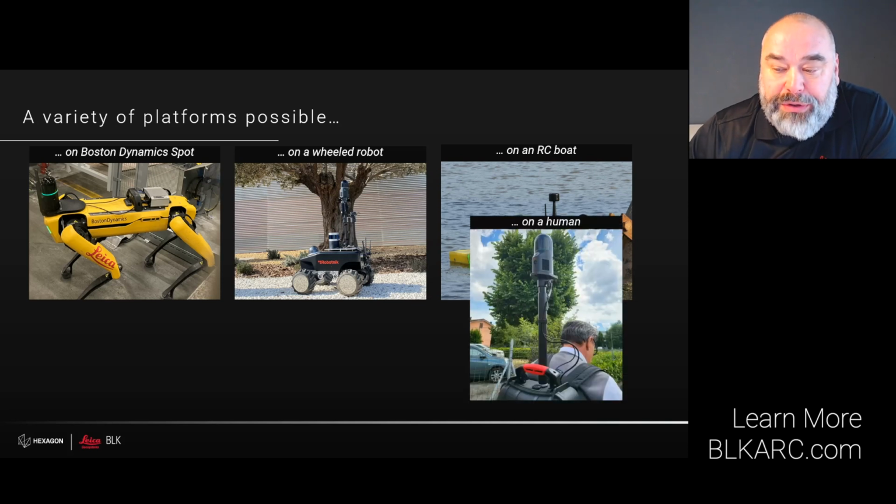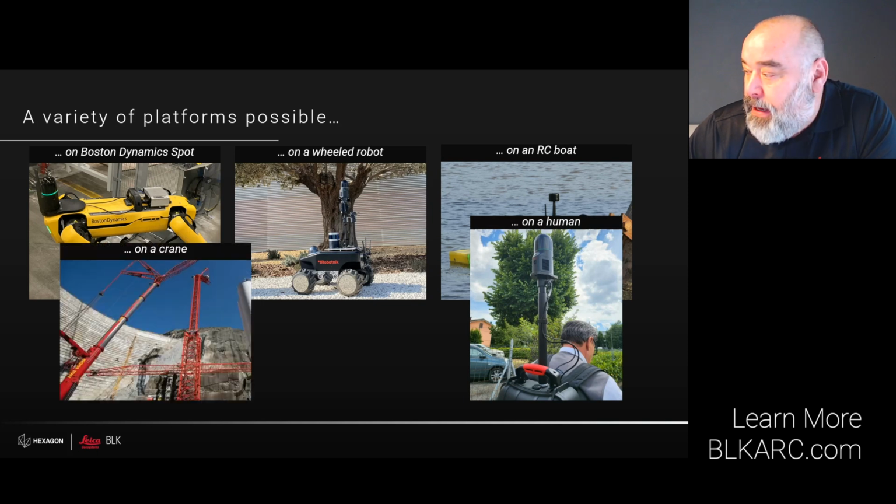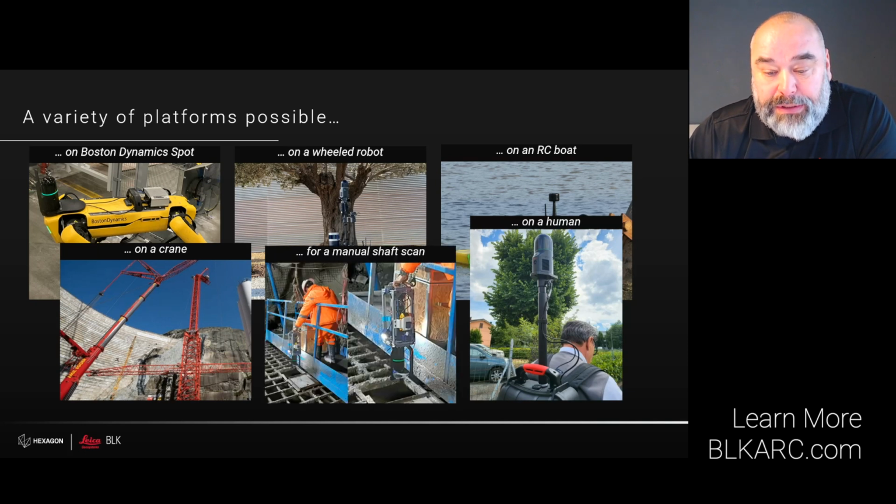For example, when mounting the BLK ARC on a backpack, or another very common use case is to scan from the water, mounting the BLK ARC on a boat or remote control catamaran to perform scans from the water view. Very interesting to scan bridges, water platforms or aqueducts. Or a vertical winch to scan such shafts, often used in mining or in sewer surveys.